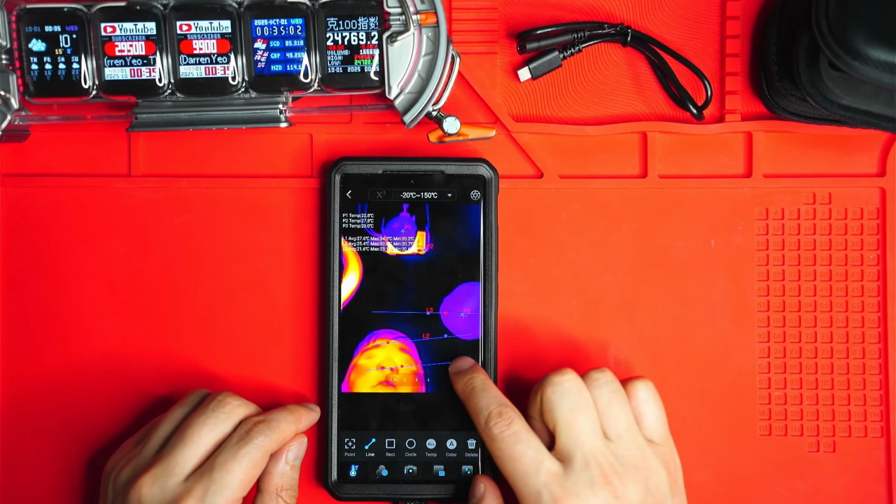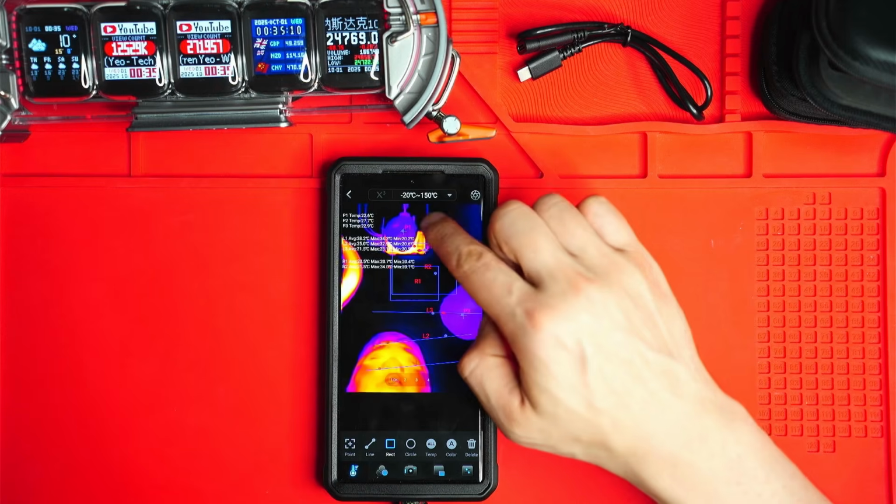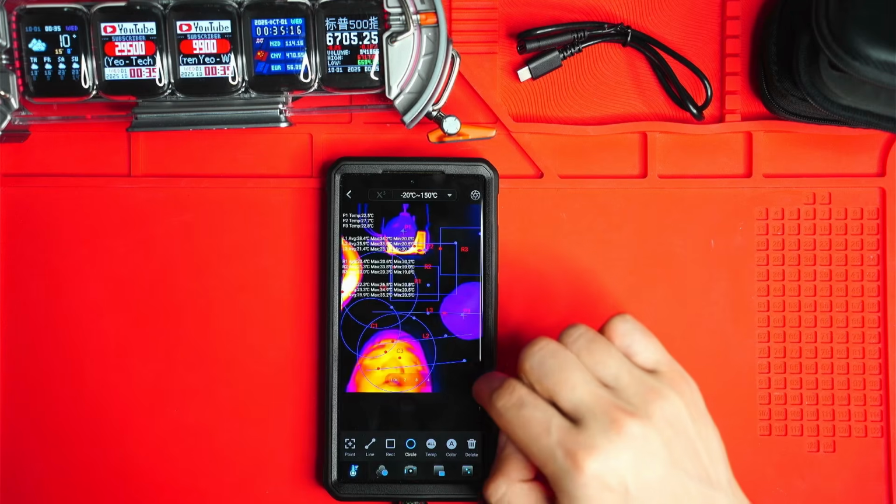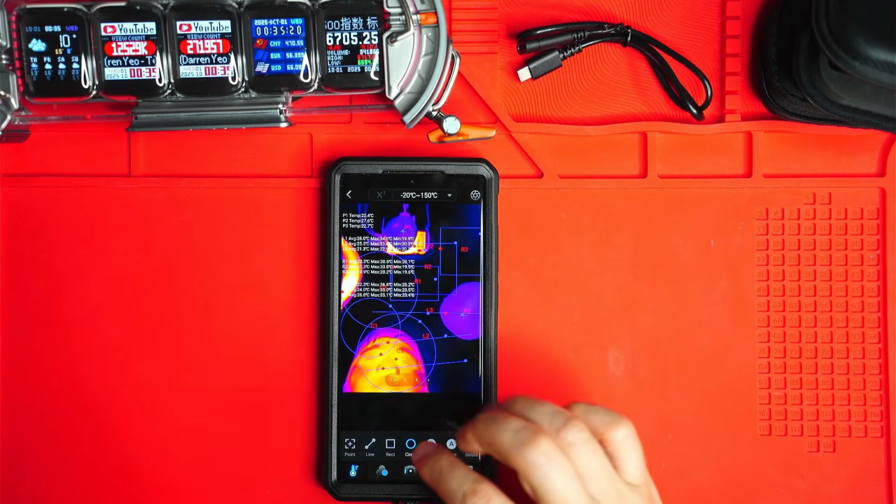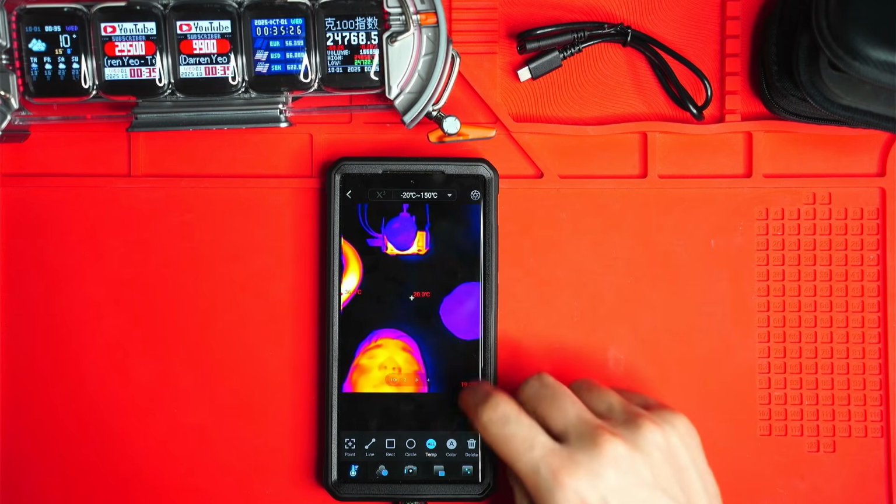So yeah, this might be useful for you if you maybe measure a particular object like a flashlight or something like that. And there's rectangles as well, so you can put 3 rectangles, measure what's in there, 3 circles, and as you can see here, it's getting a bit ridiculous. We've got too much going on. You're never going to be using all those at the same time, so I'll just delete them off. This is the one I tend to use, just this temp all setting.